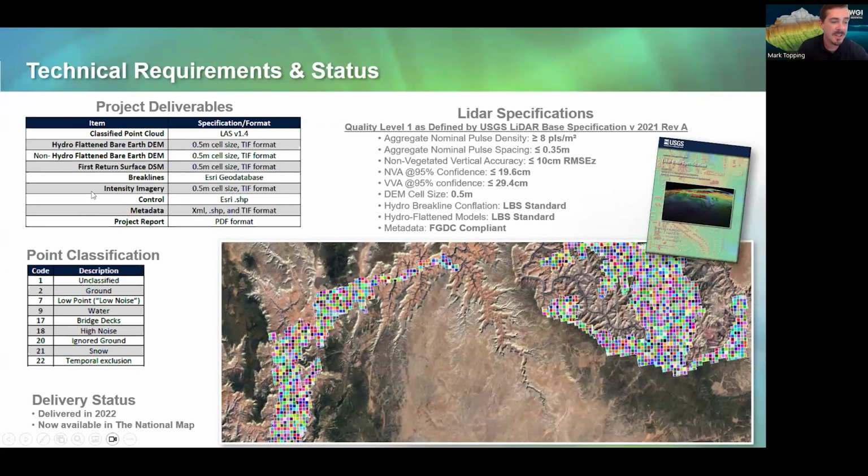We delivered intensity imagery, which is an identification of the reflectance of the surface. So it's a raster grid showing the voltage of the lidar returns, showing how reflective that object was. So it's great for identifying features and determining what those materials are by their reflectivity.